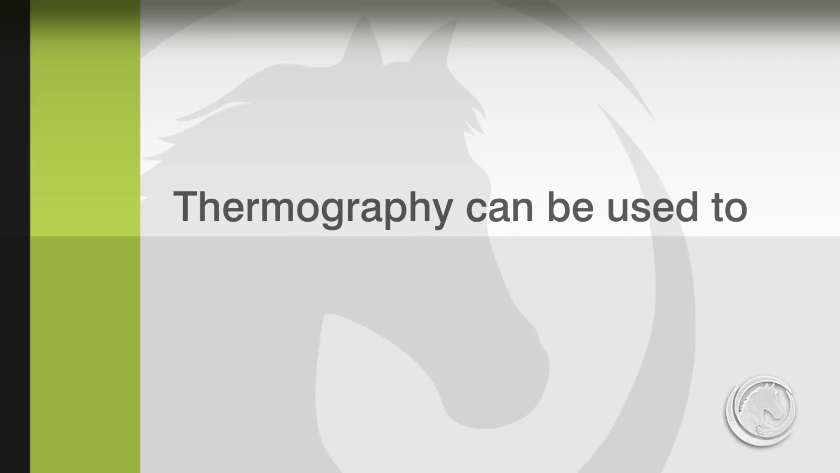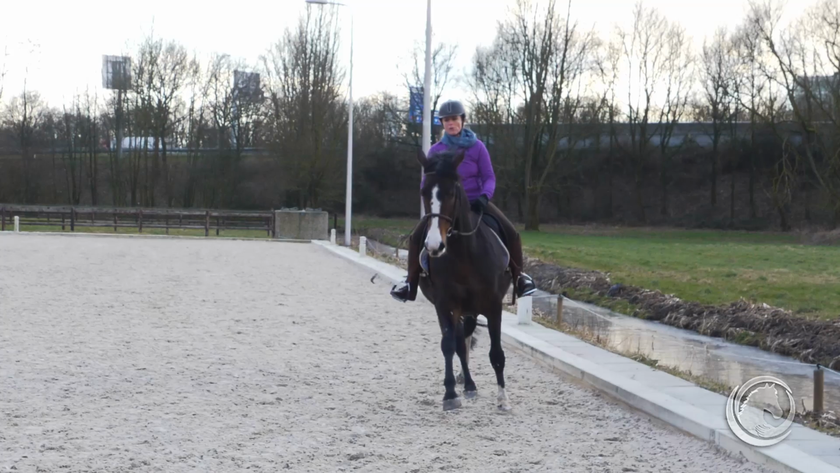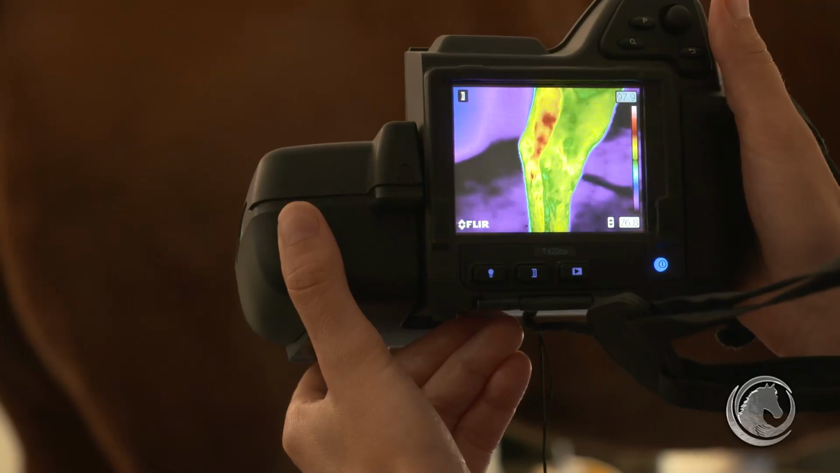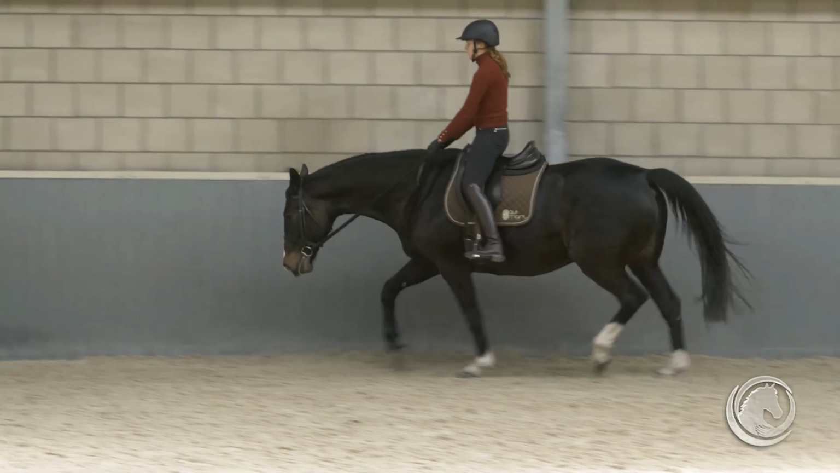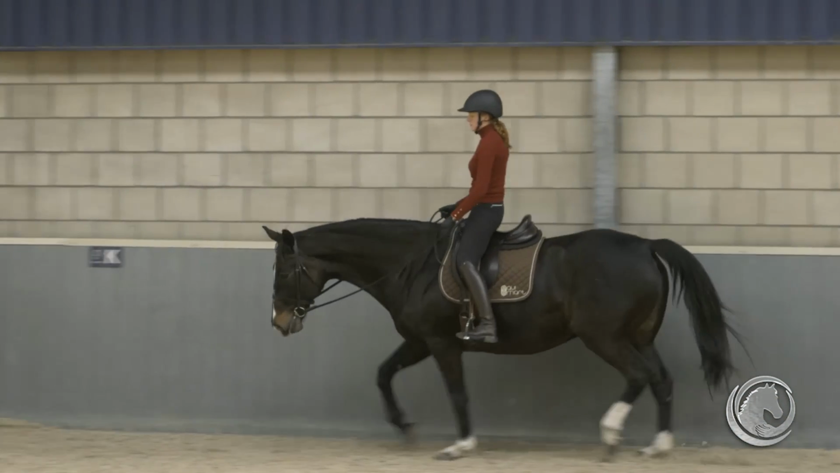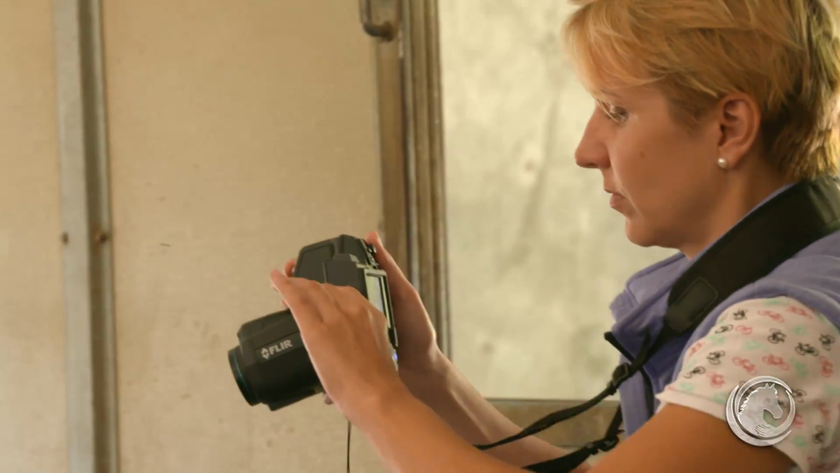Thermography is also used to monitor sport horses. We can use it in sport performance to monitor areas of the horse's body which are prone to frequent injuries, especially distal parts of the limbs and also the back. As we use the horse for training, we can detect before the training if superficial temperature distribution has changed, if we can see any areas of increased temperature which could indicate future injury in a horse.